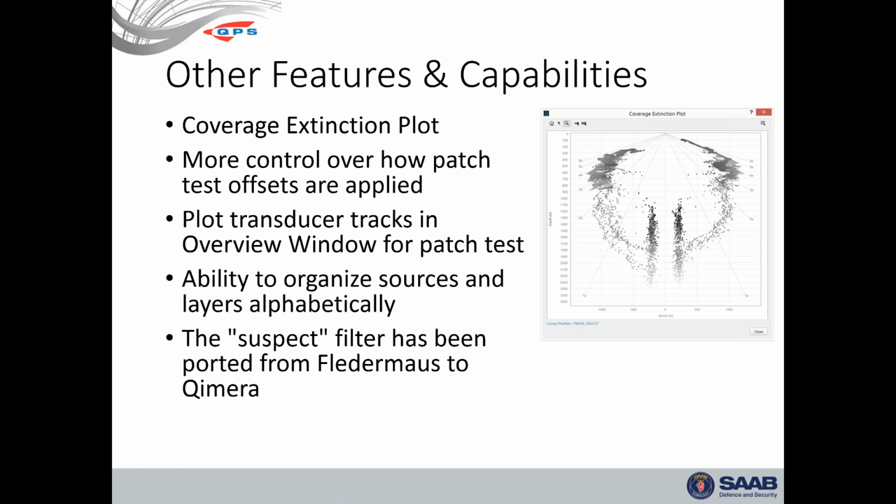This is useful to compare to the manufacturer's specification to ensure the integration is correct and that the sonar is functioning well. There's a bit more control on how patch test offsets are applied. This is working with Kongsberg. They have very specific needs because of the bistatic nature of their sonars, some of their shallow water systems where the transmitter and the receiver are separate modules. And they have specific requirements on how the patch test offsets are applied. You can apply the transducer tracks in the overlay window when you're running the patch test now.